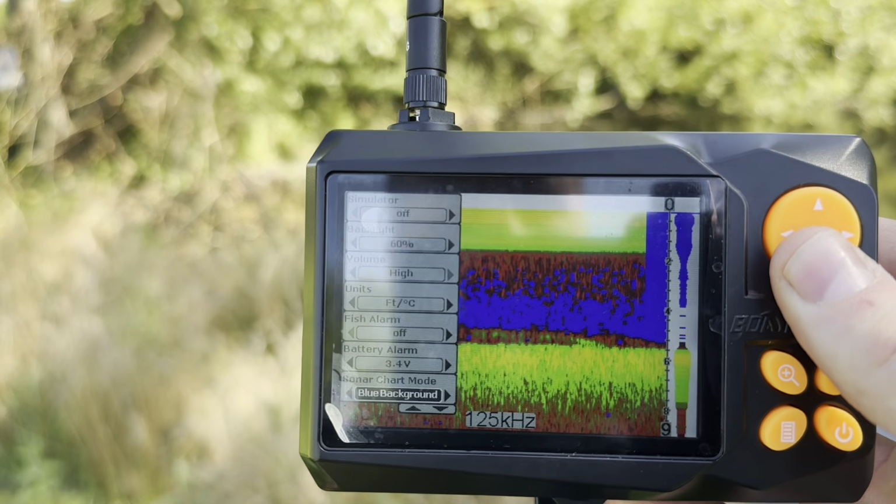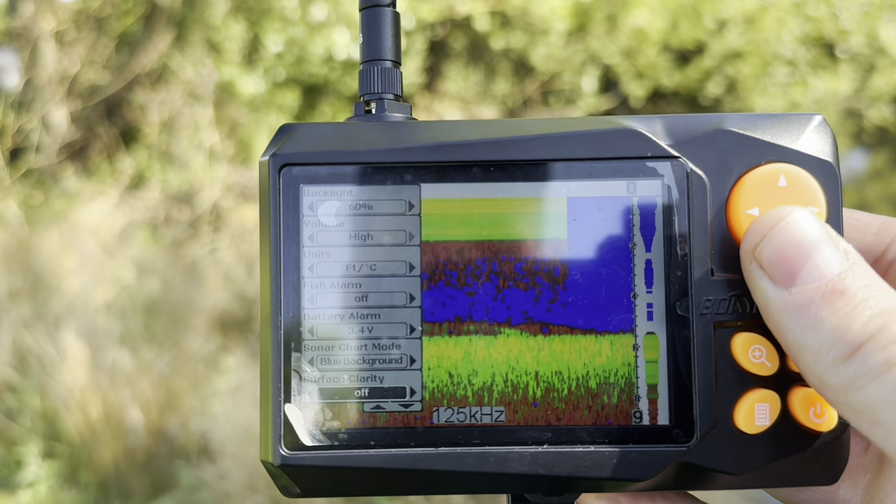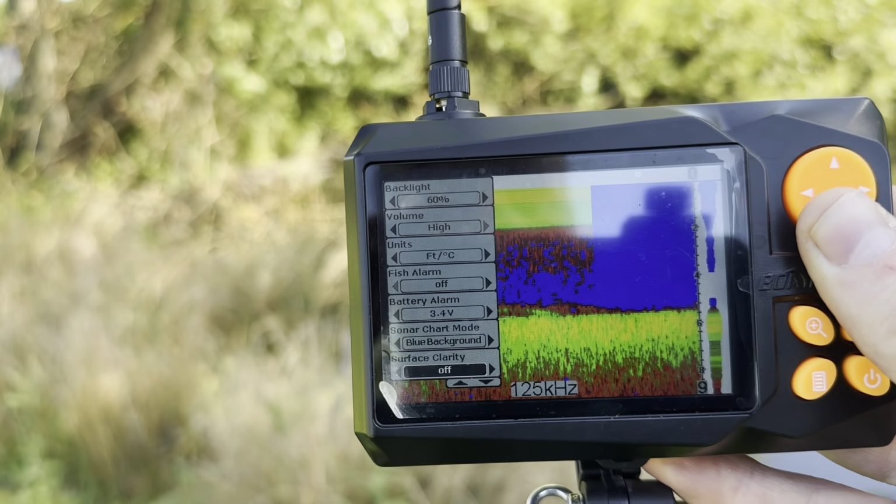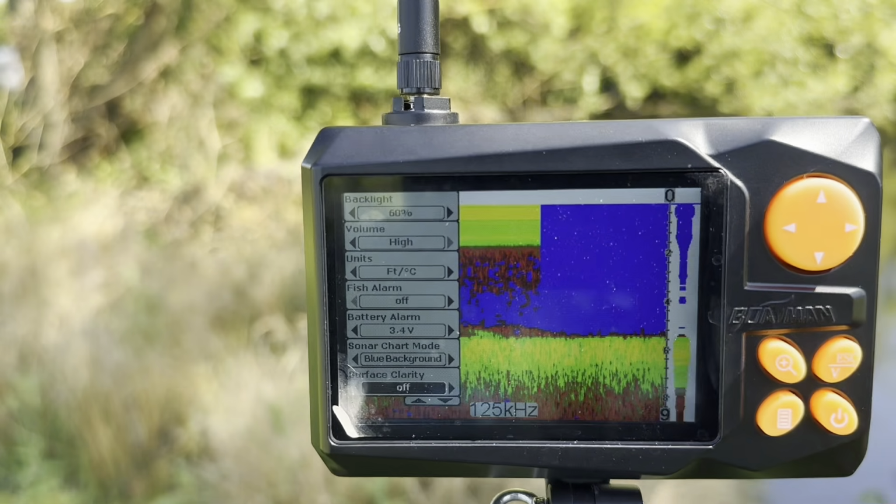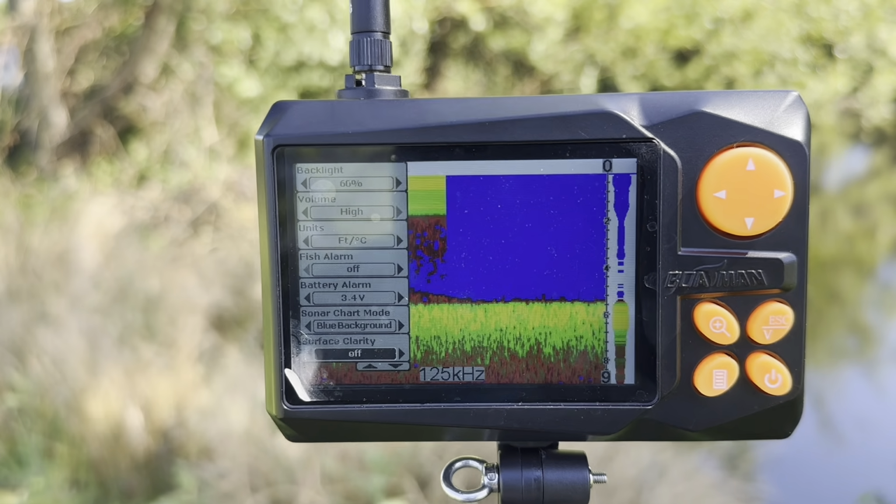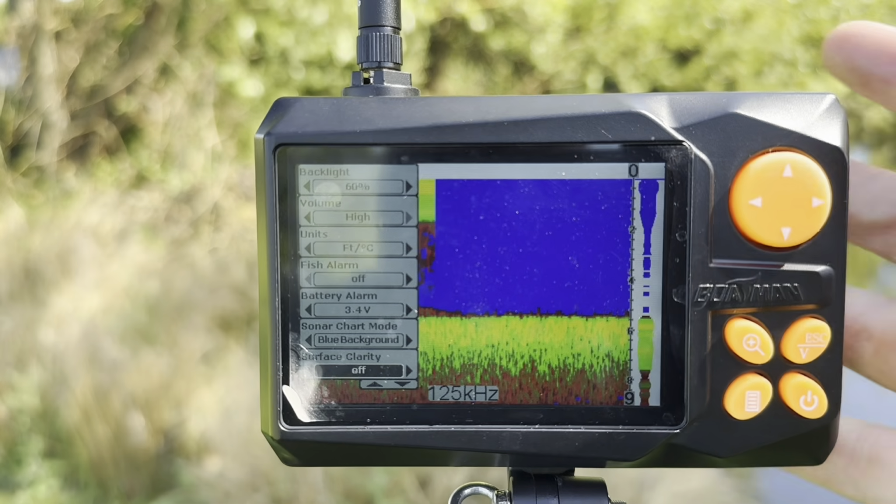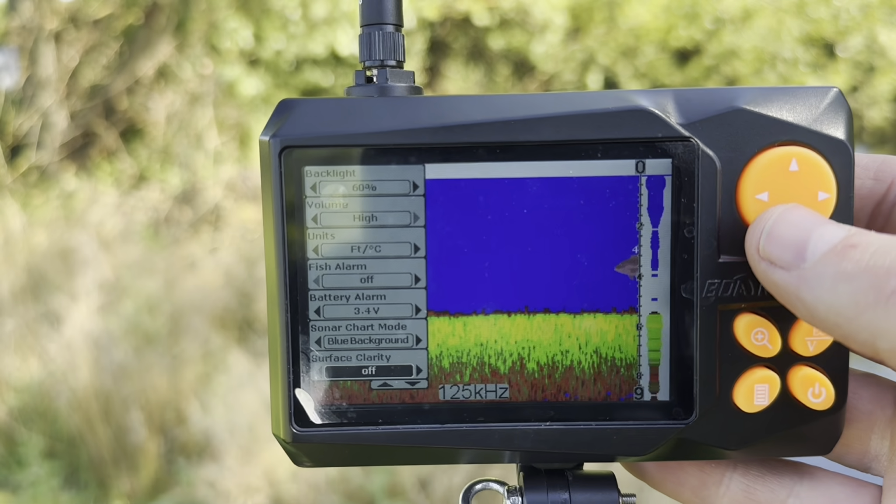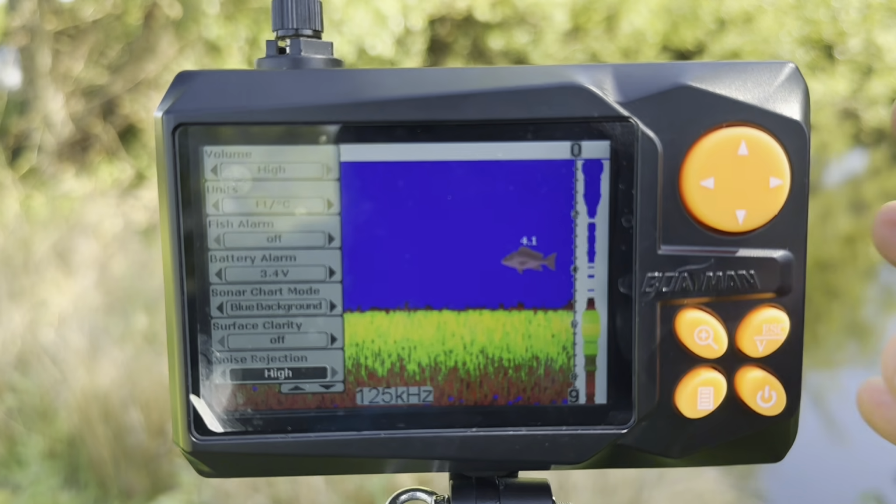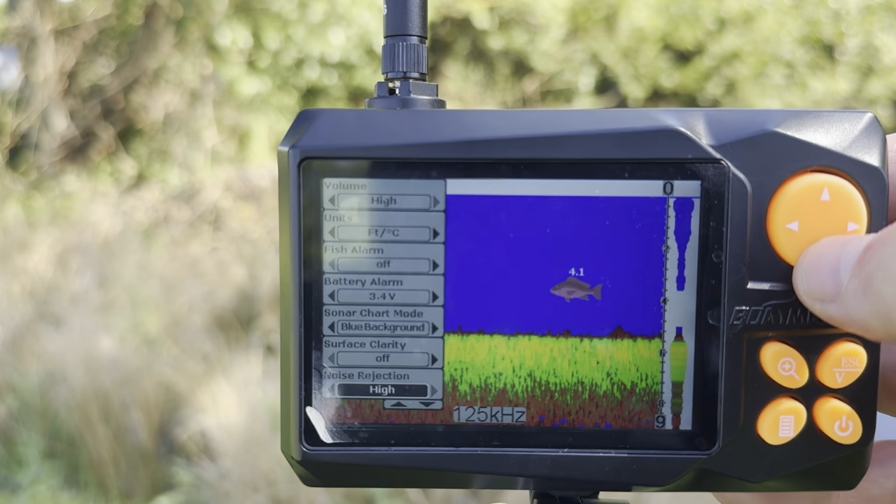Then we have surface clarity, which again is all to do with, well, what it says on the tin, surface clarity. It's all to do with the surface reading. I tend to find it doesn't make a massive difference, especially with the shallower water we have here. Again, something you can experiment around with, but essentially you have off, low, medium, and high. I just have mine set to off currently because that seems to work for me. We have noise rejection, which again is all to do with the sensitivity setting. I always just recommend to leave that on high.